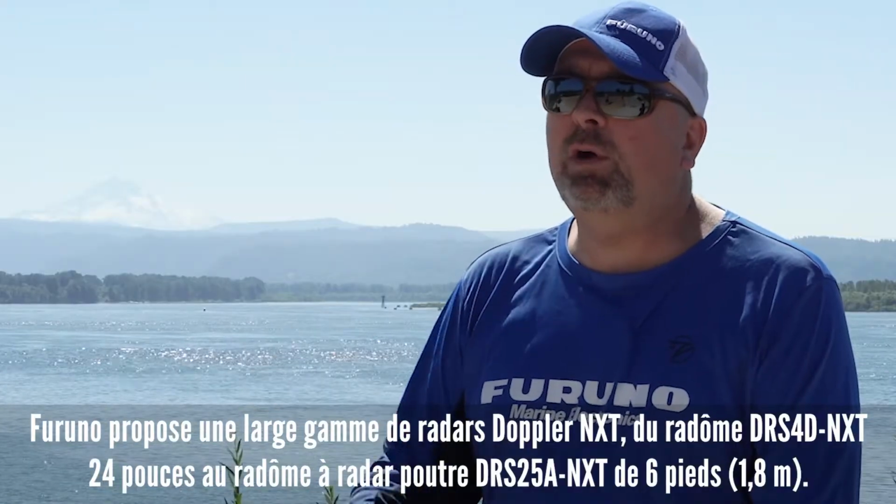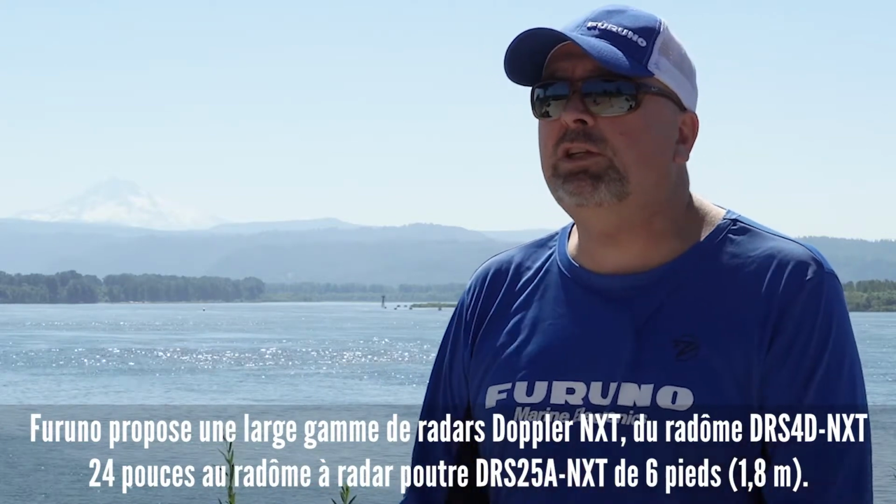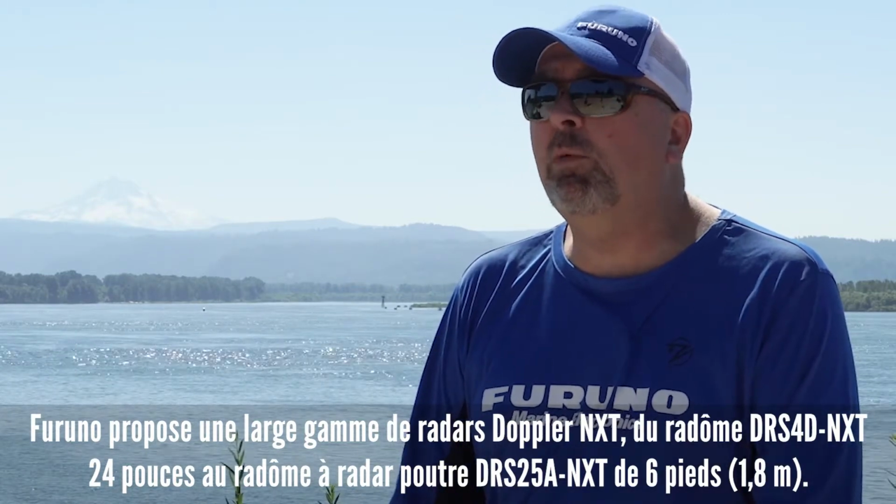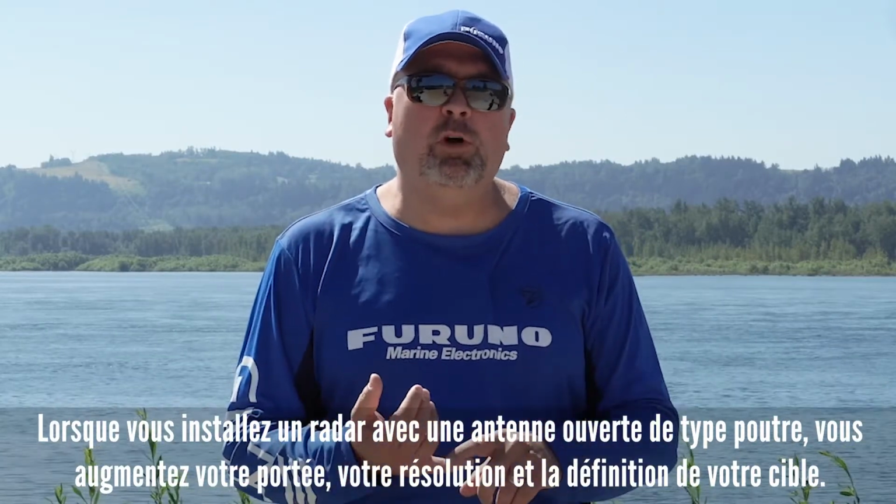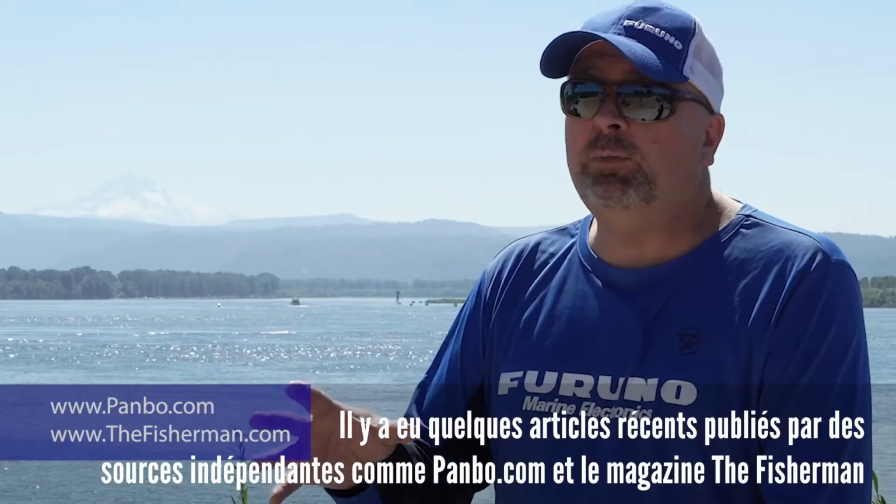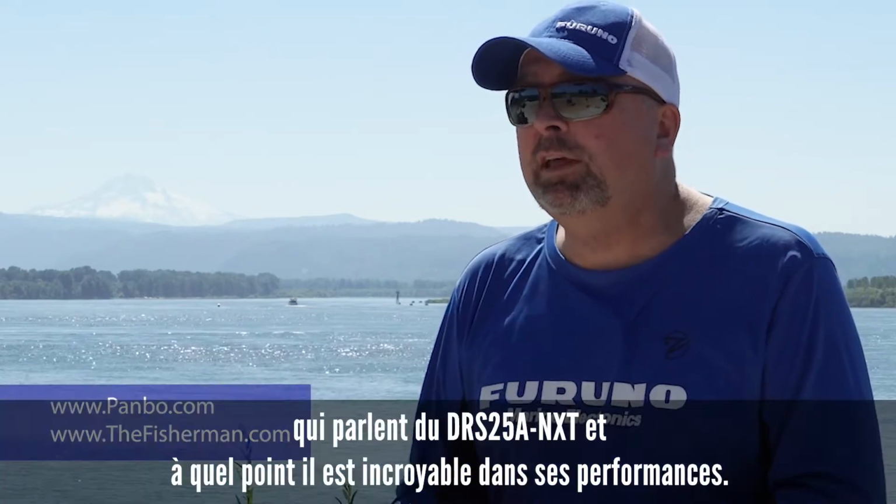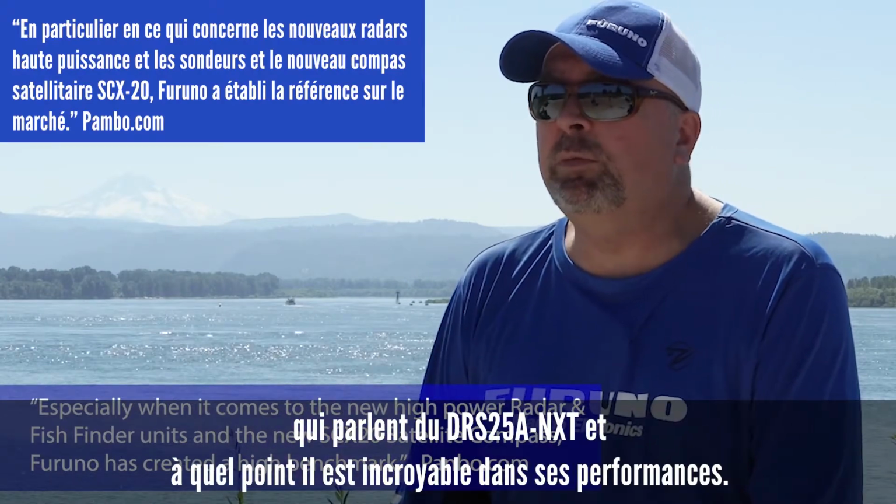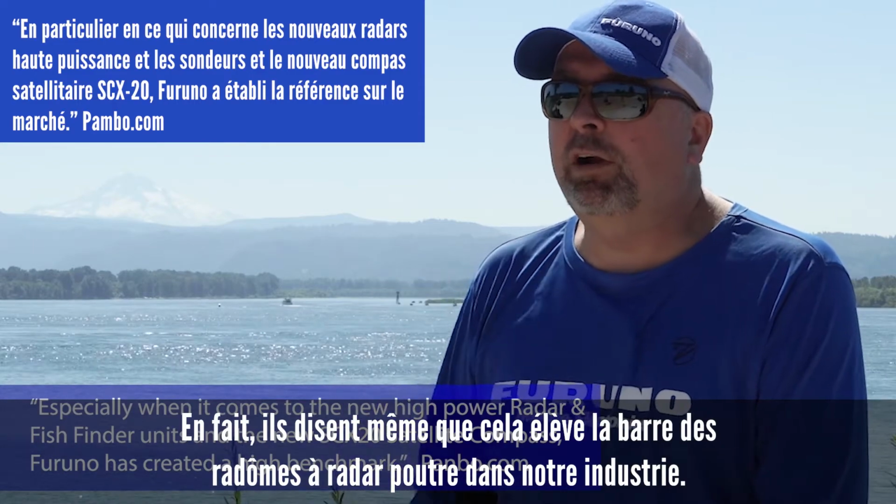Furuno offers a wide range of solid-state Doppler NXT radars, from the DRS-4D NXT 24-inch dome to the DRS-25A NXT 6-foot open array radar. As you go from a dome to an open array, you considerably increase your performance, range, resolution, and target definition. There've been some recent articles published by independent sources like Panbo.com and Fisherman magazine that talk about the DRS-25A NXT and just how amazing its performance is. In fact, they even say that it raises the bar for open array radars in our industry.